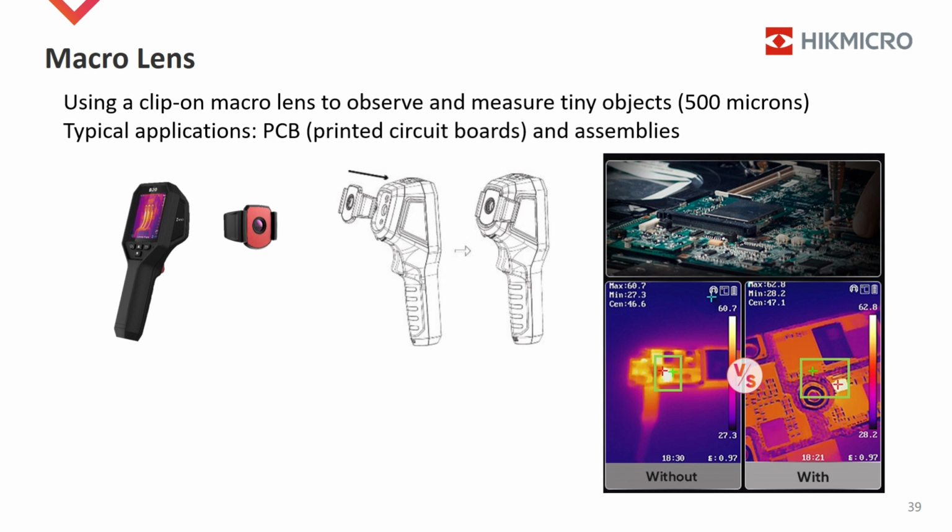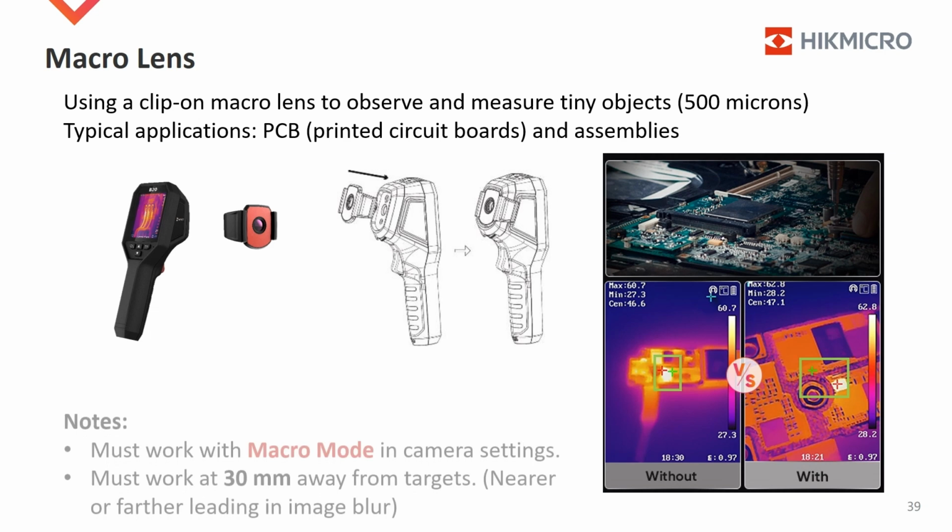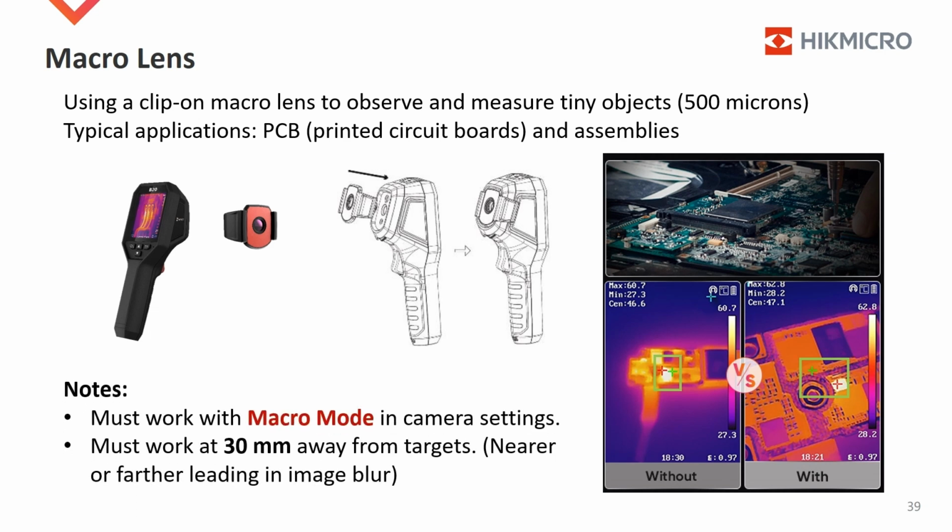For this reason, a clip-on macro lens is released to observe and measure tiny objects as small as 500 microns. The macro lens should be mounted on a B-Series camera and work together at 30 mm away from the target. Macro mode in camera settings should be turned on. Later, we'll see the default settings in this mode.